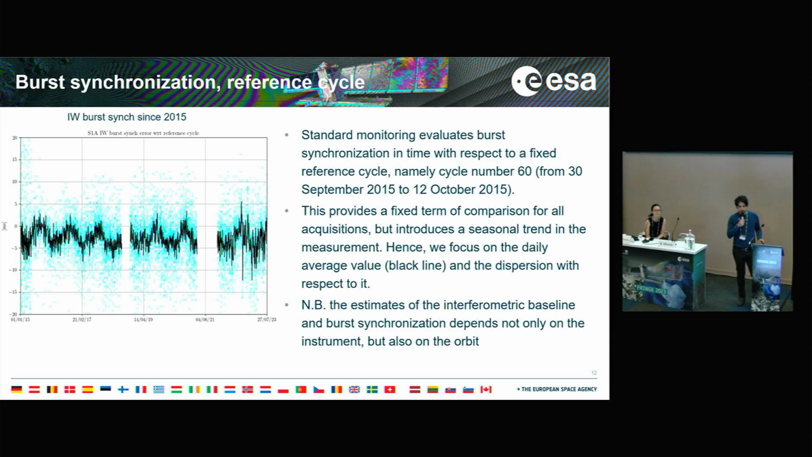So these are the results of the burst synchronization with respect to reference cycle since 2015. We see that it is a histogram, and the black line is the daily average. We see that there is a seasonal trend, and the average values reach values up to -5 milliseconds of synchronization error.